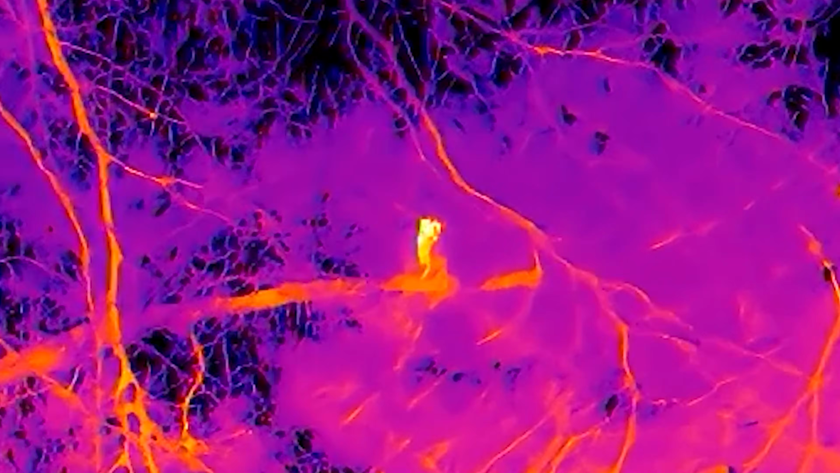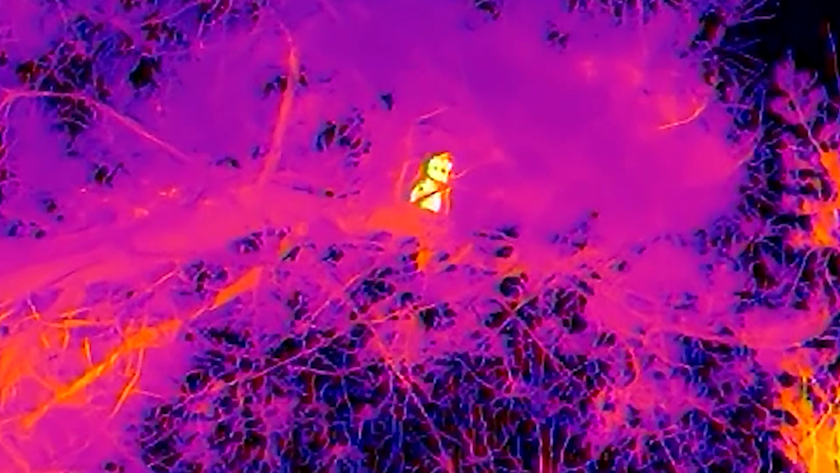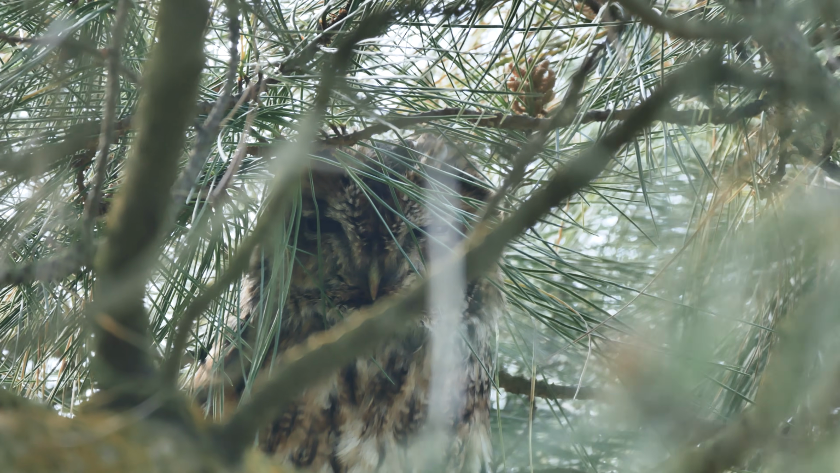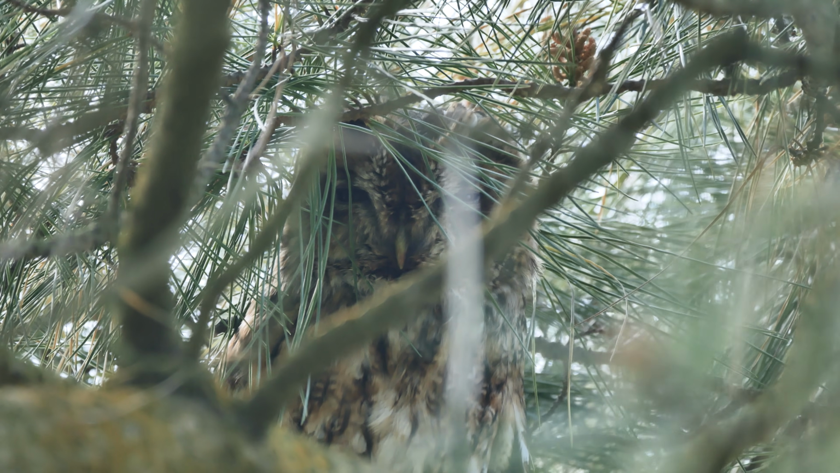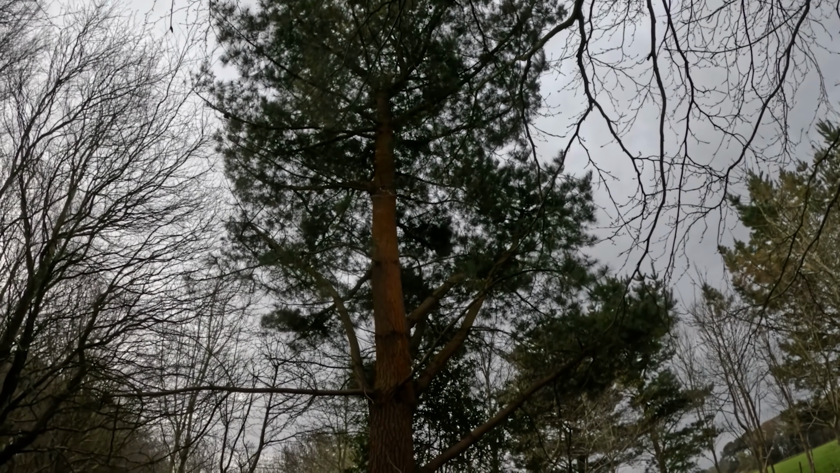A winter of searching, and look what my thermal camera has just picked up. This is the thermal camera footage, and you can probably see a distinctive owl shape heat source. A tawny owl, how exciting. This is the tree the tawny was roosting in.